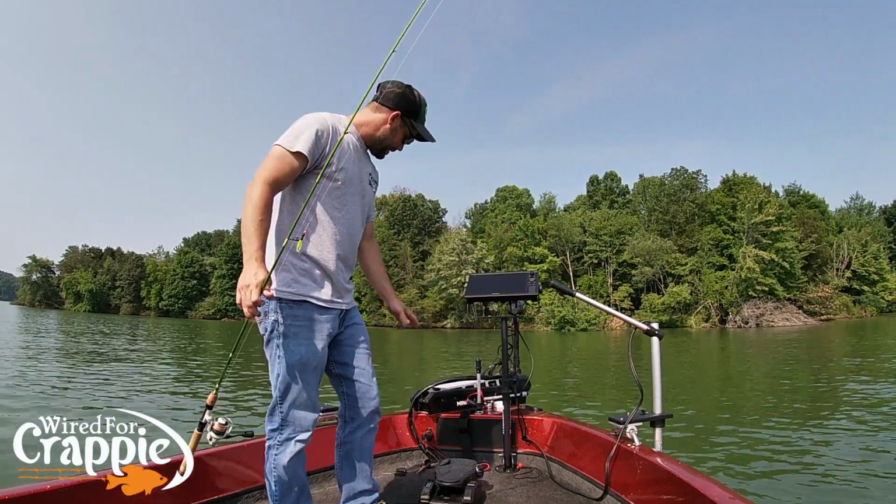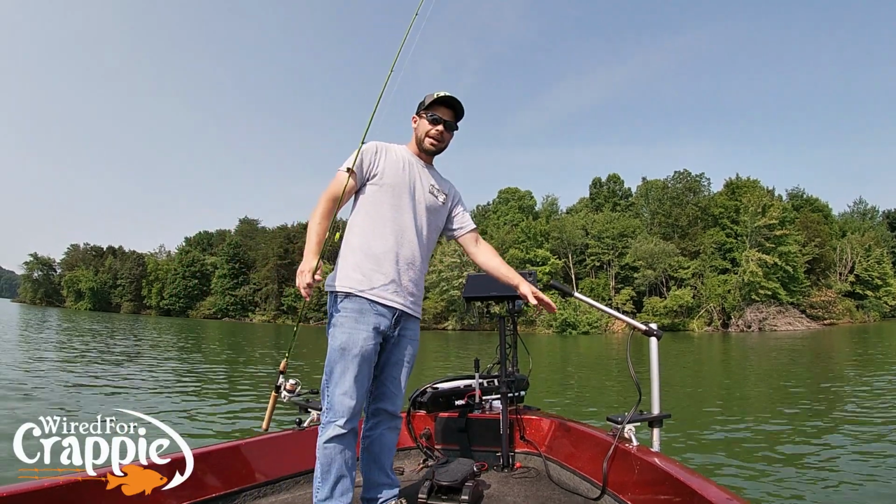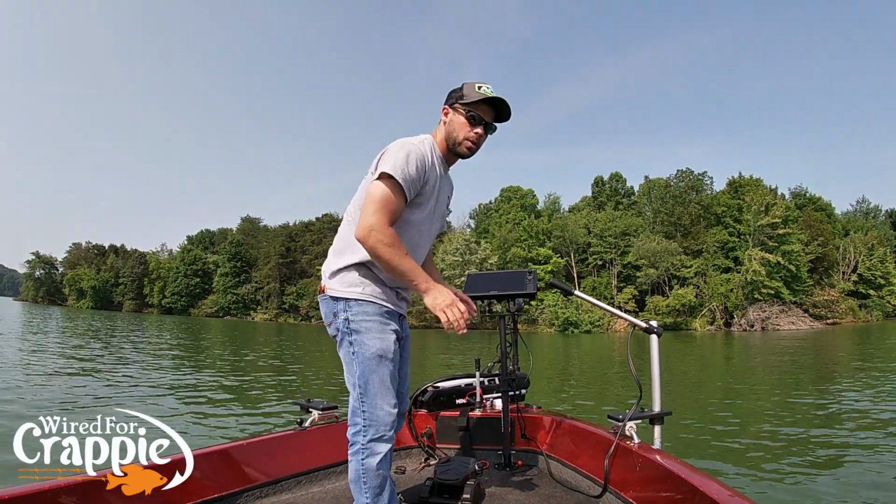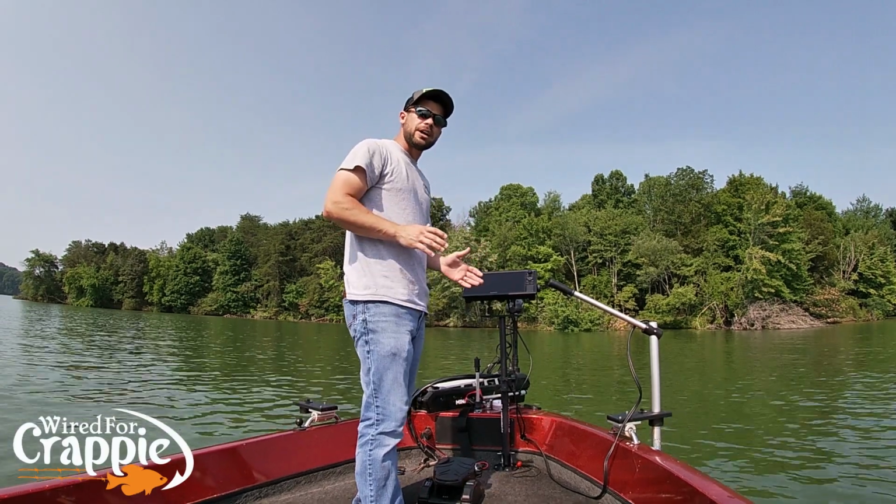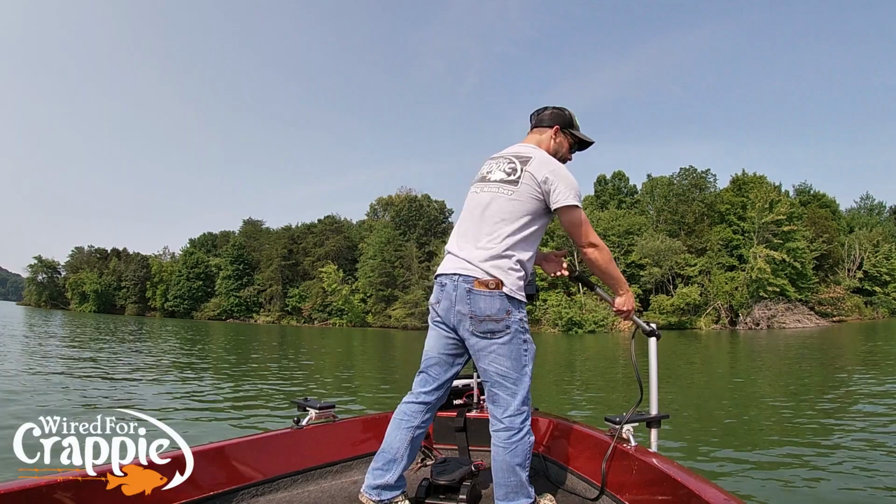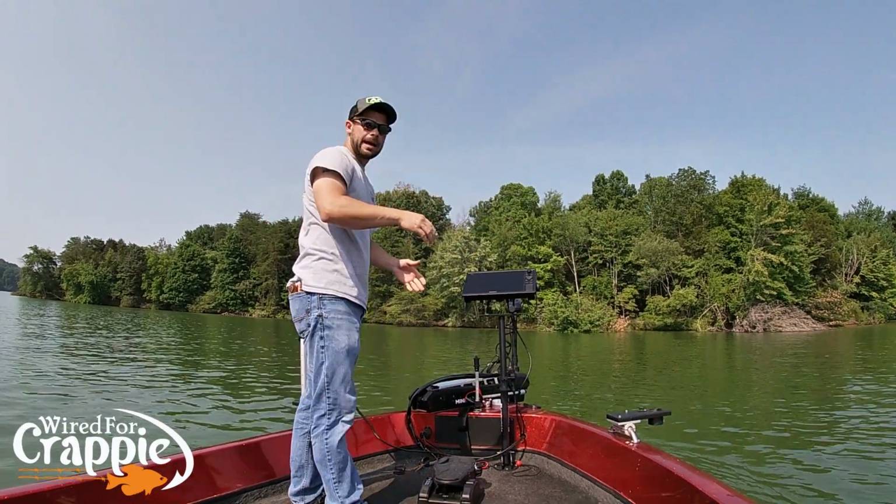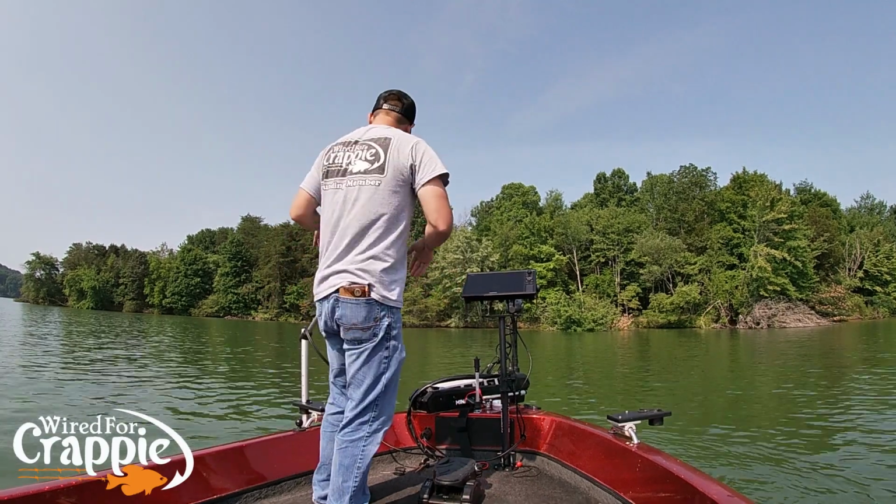Now, if you guys see, I've got two mounts, okay? I got a mount over here and a mount over here. I can move that depending on the wind and which side of the boat I'm trying to fish out of. I can move that pole very easily, all right? So all I have to do is pick this up, move it over here, I'm back fishing. Vice versa.